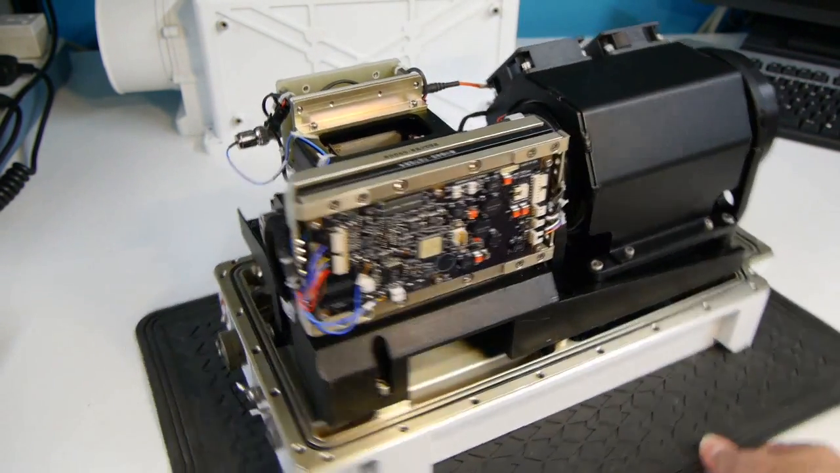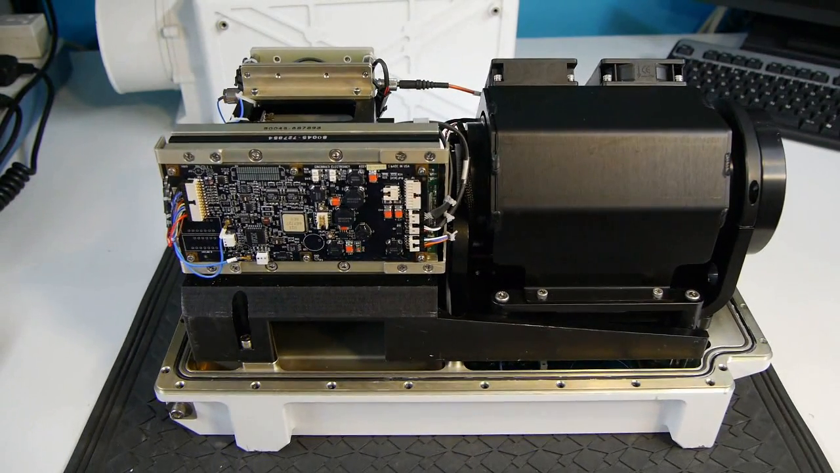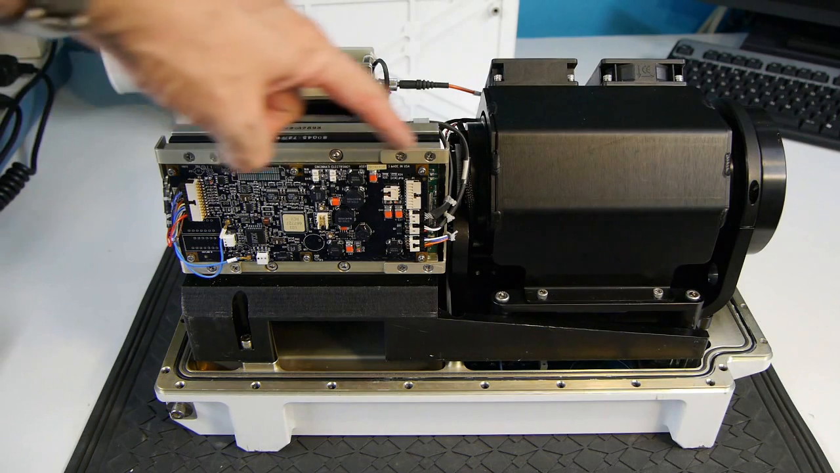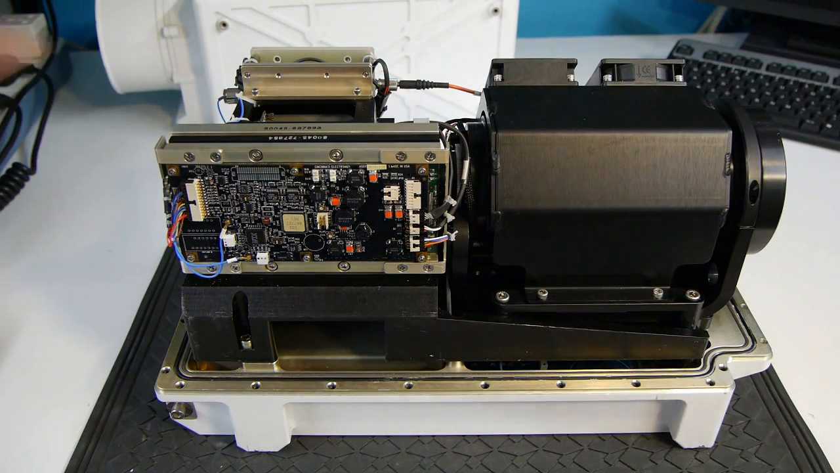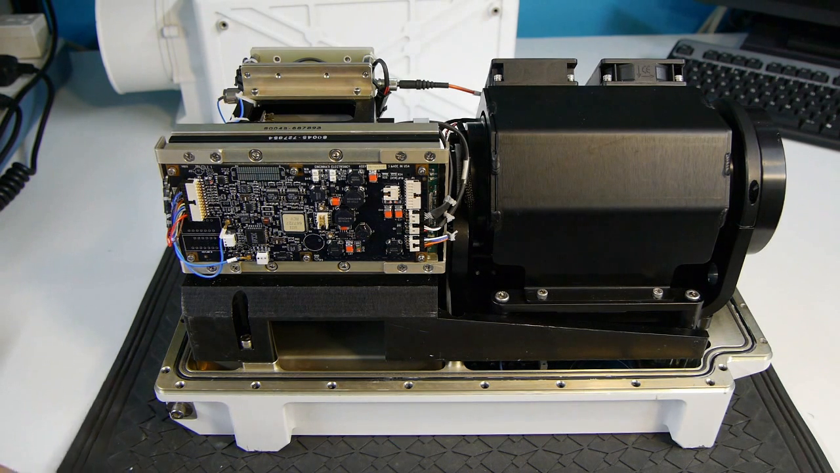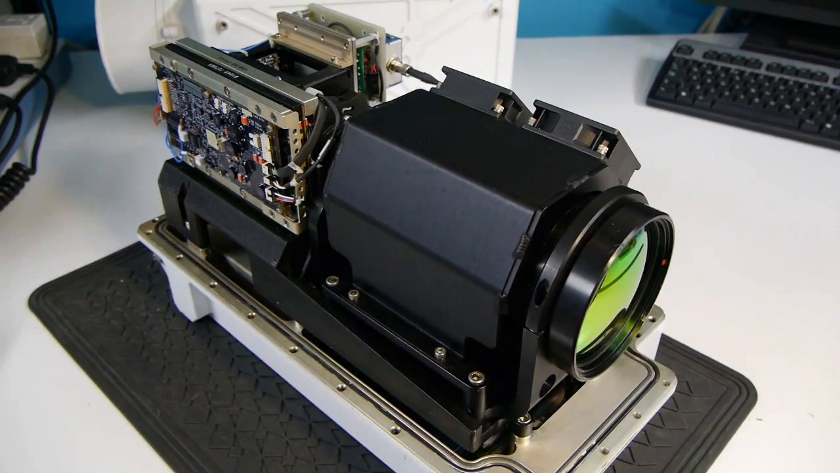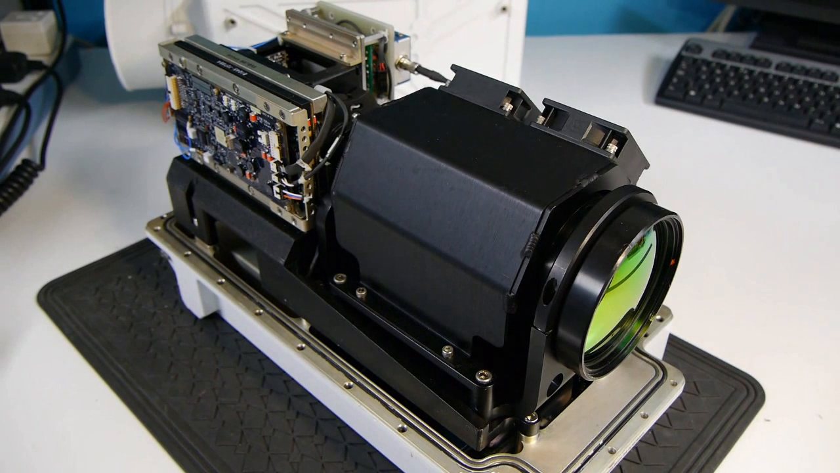Turn her around a little bit more. Okay, so from this angle we can now see the main video processing board. This PCB assembly here contains the circuitry that drives the sensor and processes the video coming out of the sensor. And swing it around a little bit more, and again we can see the front of the lens.